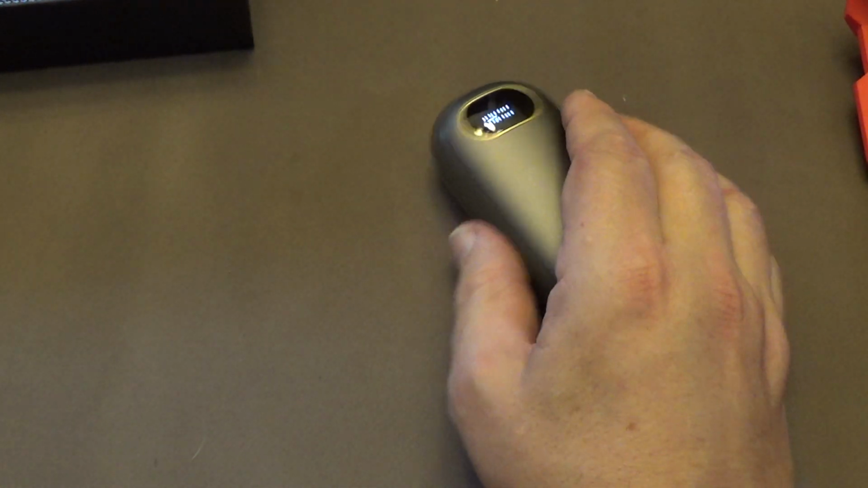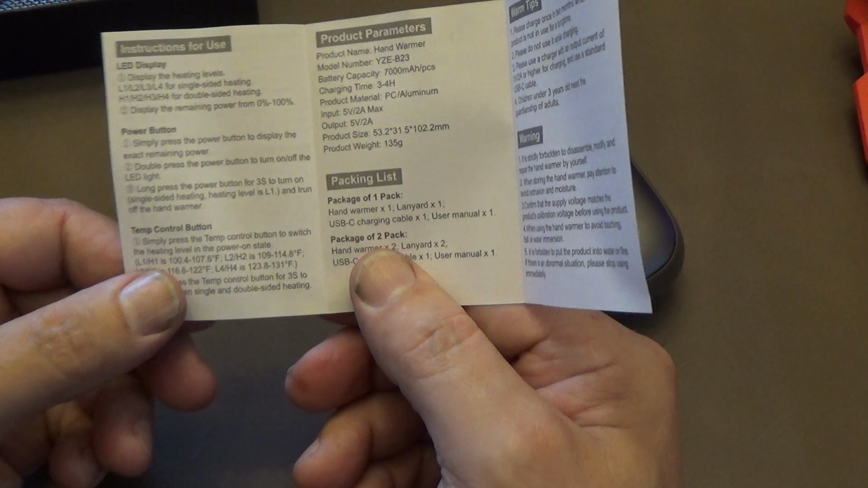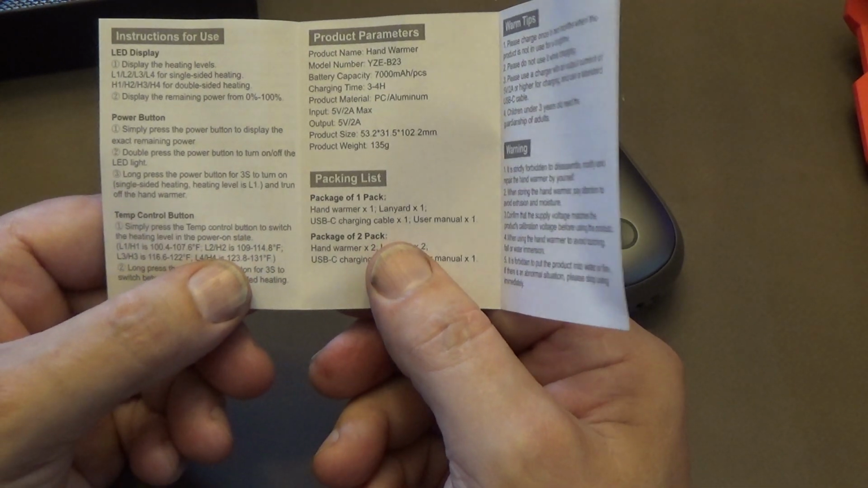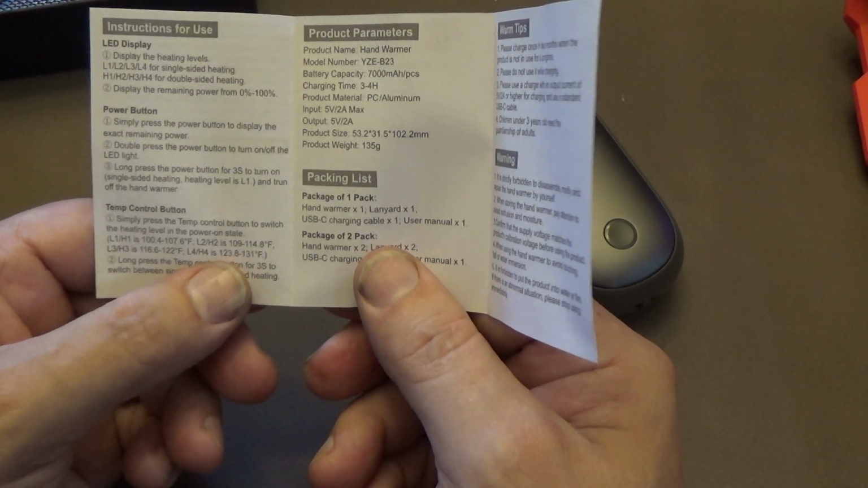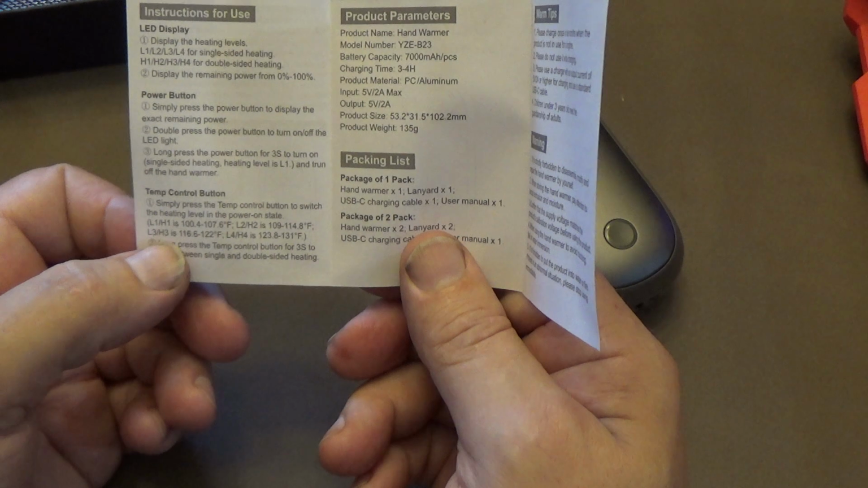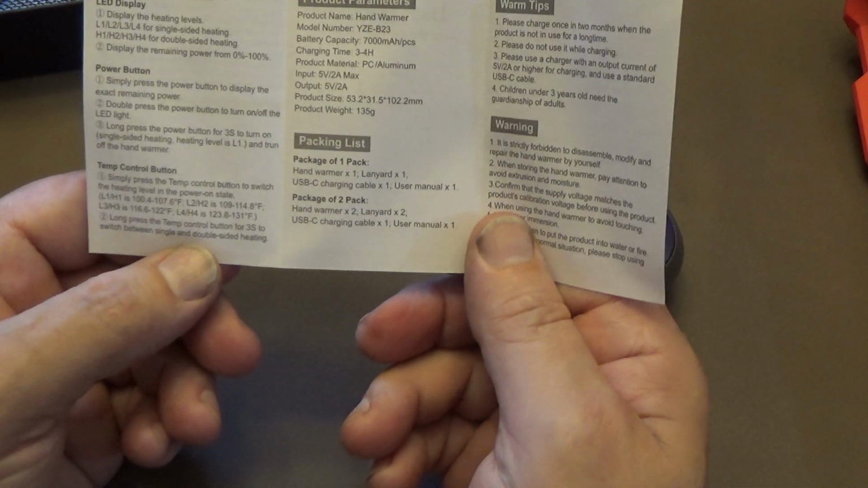And it actually says here in the little instruction manual, let's see what it says here. It says on low, 100 to 107. On 2, 109 to 114.8, so 115. On 3, 116 to 122, and on 4, 123 to 131. So those temps are falling right in that range.